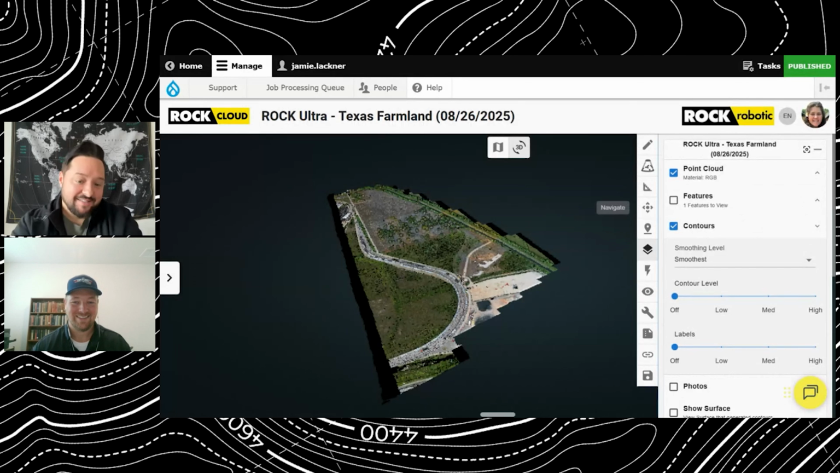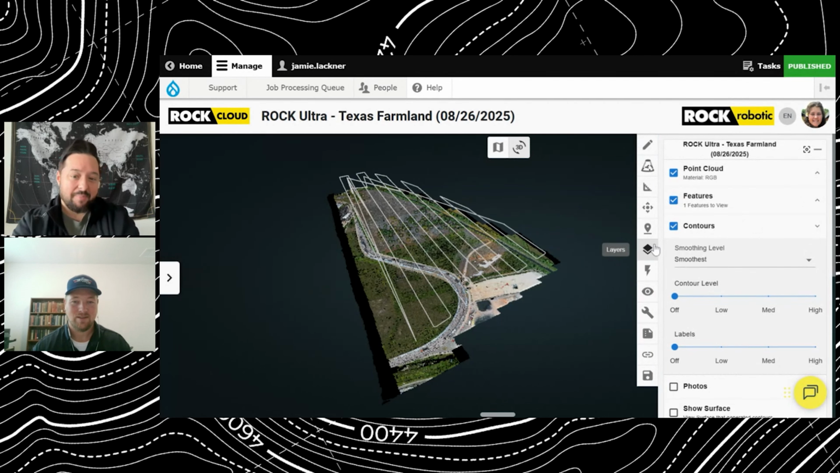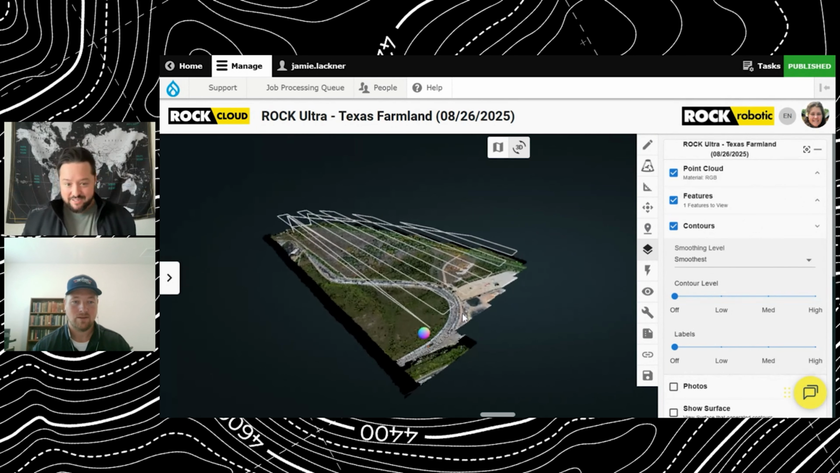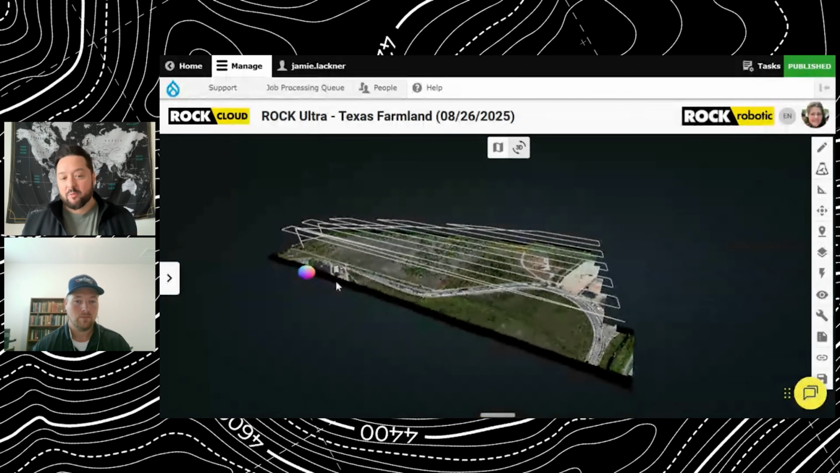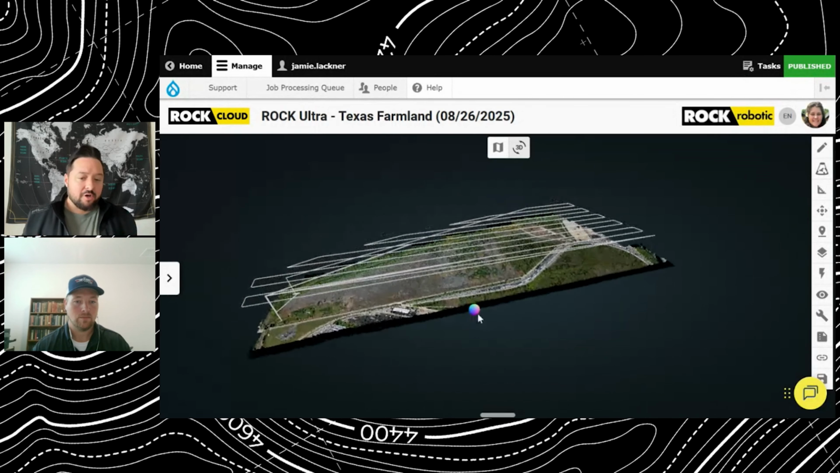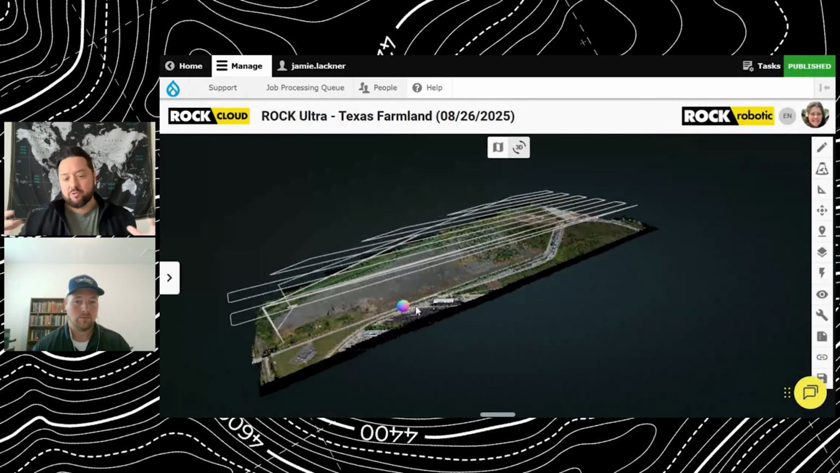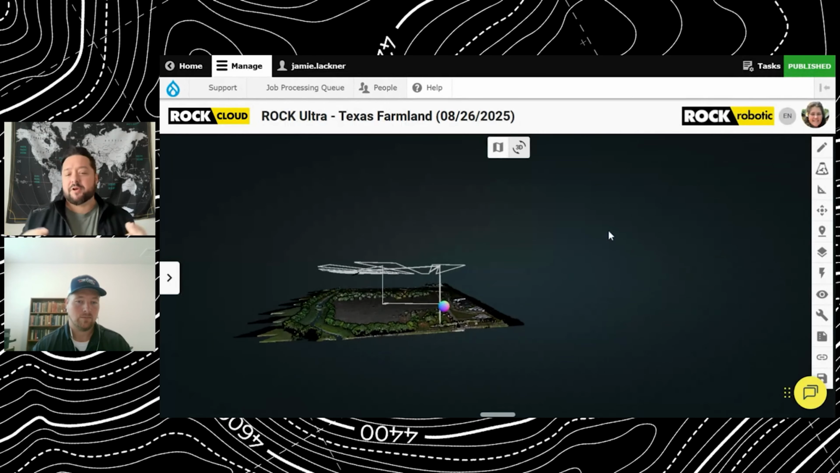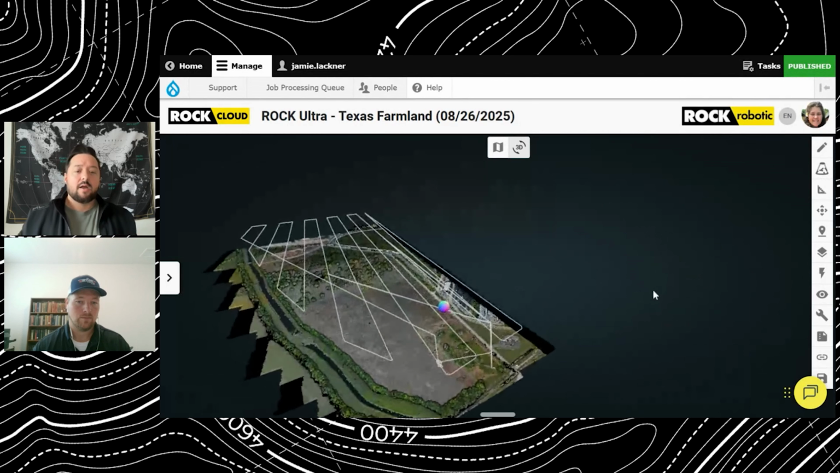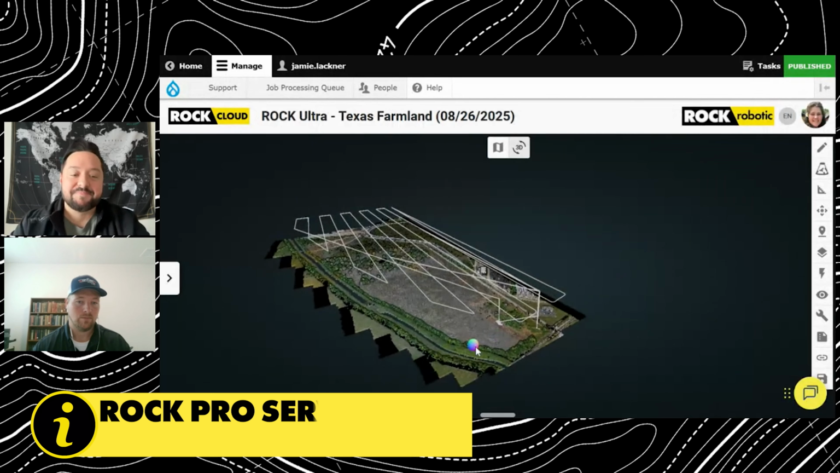Love to hear that. Let's talk a little bit about your overall experience, what it's been like working with ROCK Robotic as your LiDAR partner. And we'll get into the tools and some of the ROCK Desktop and the ROCK Cloud. But what's your experience been like working with ROCK Robotic and ROCK Pro Services?